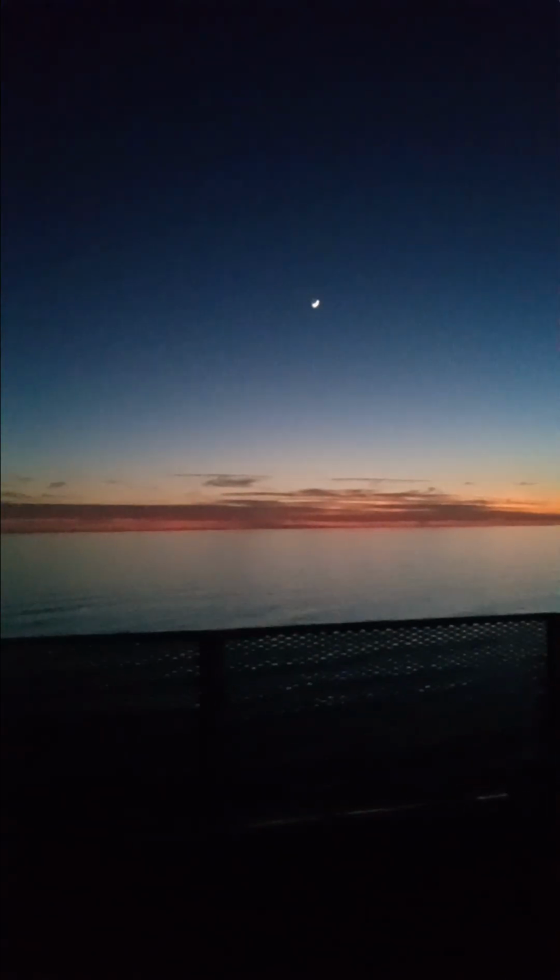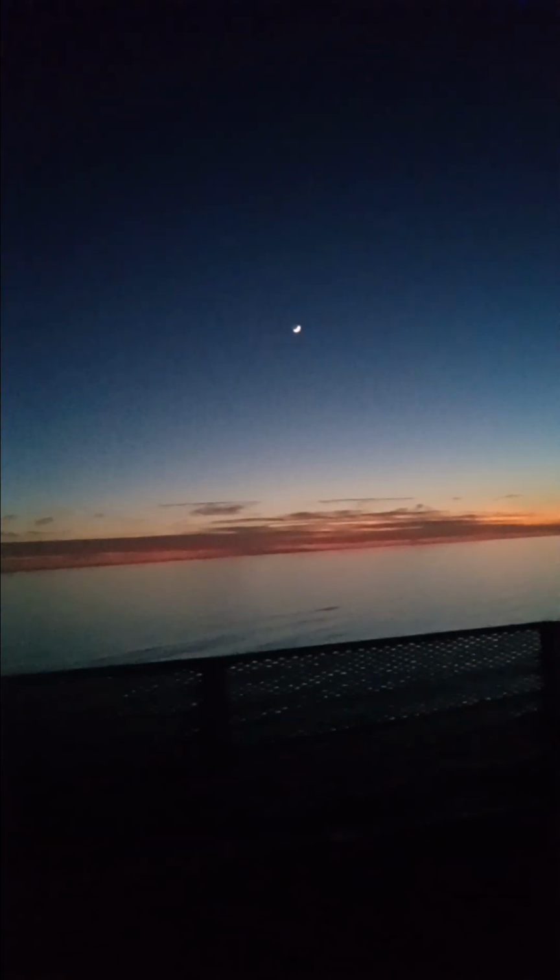Sometimes I say city. I guess you can say city or town. There's a plane right up there. I think it's the same plane making a circle. Yeah, I think it is. Cool. There's out flying around.